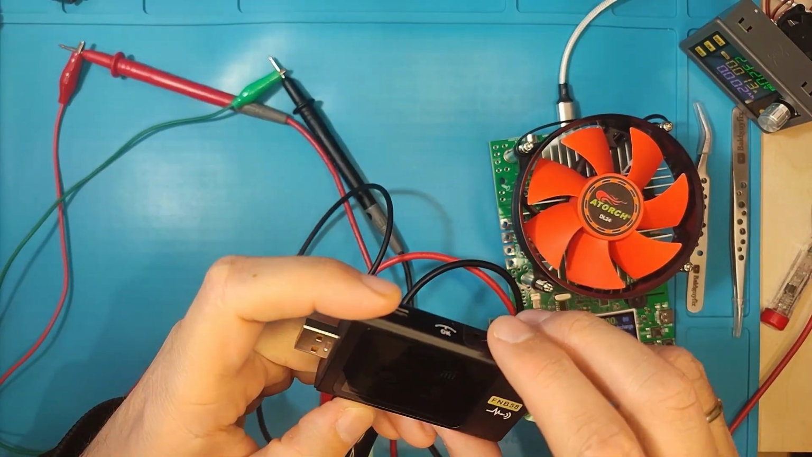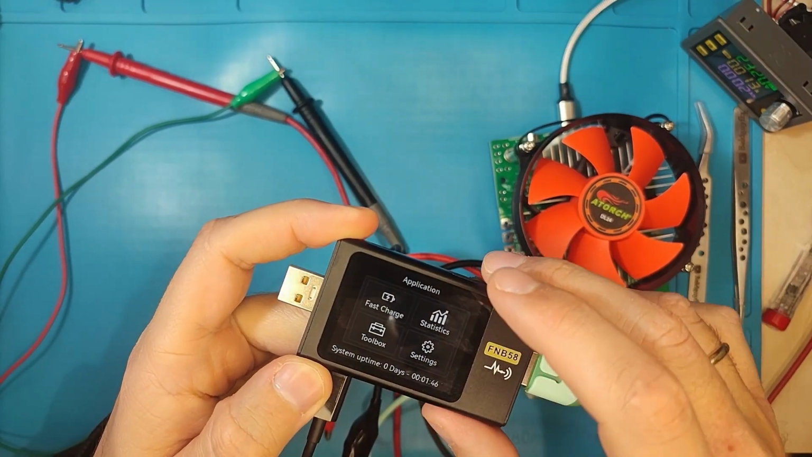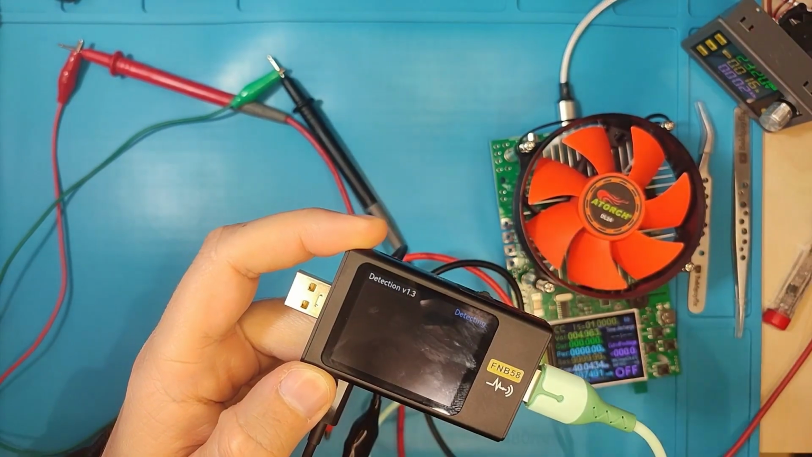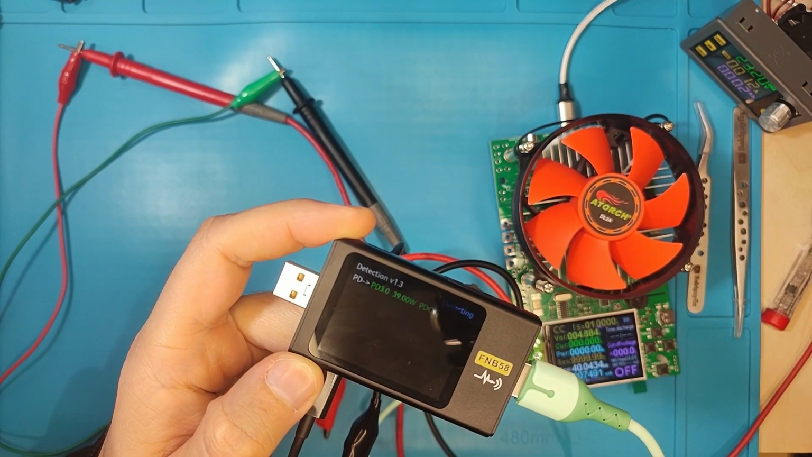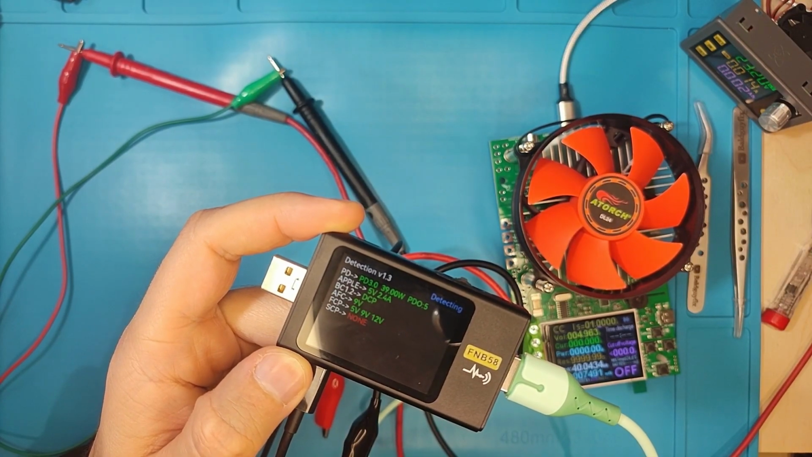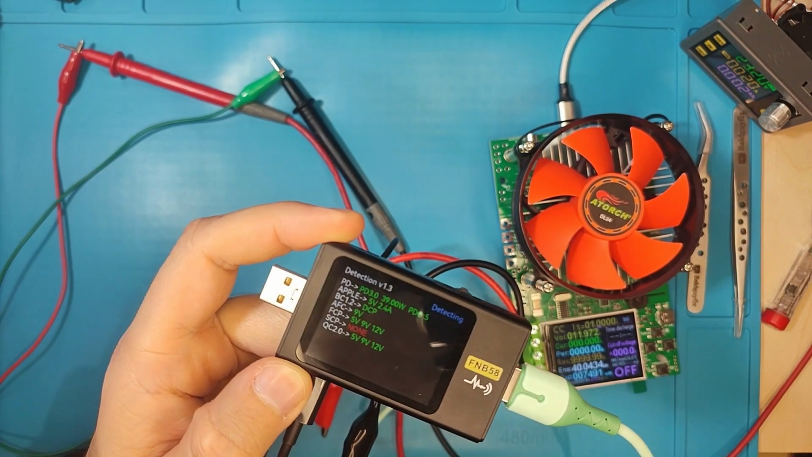So let's test the device and see the protocols it supports. First of all, we did it before, but let's see. And for some reason it is showing again the 39 watts. Let's do the test.